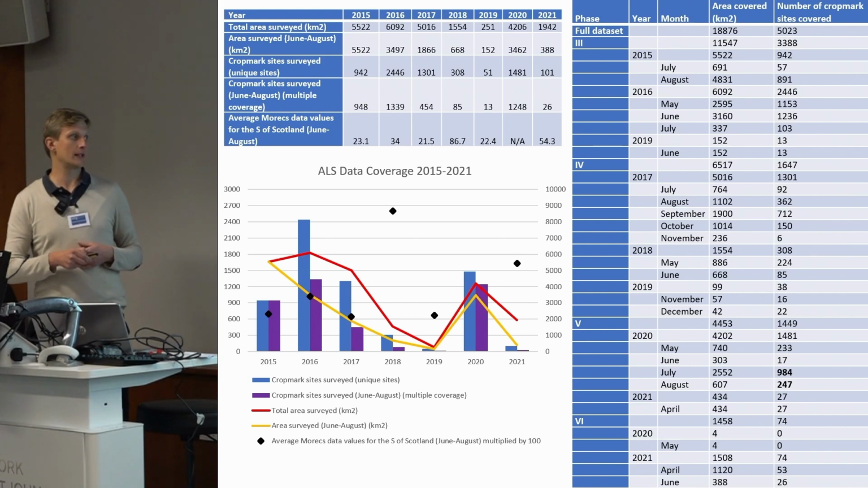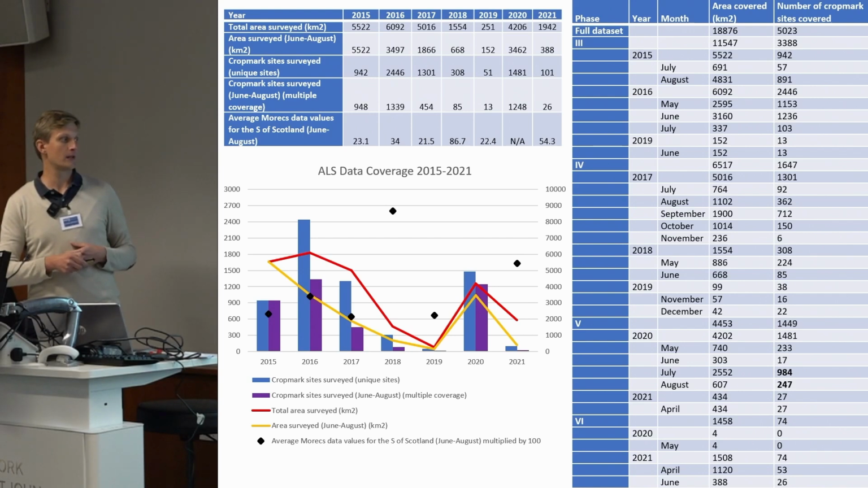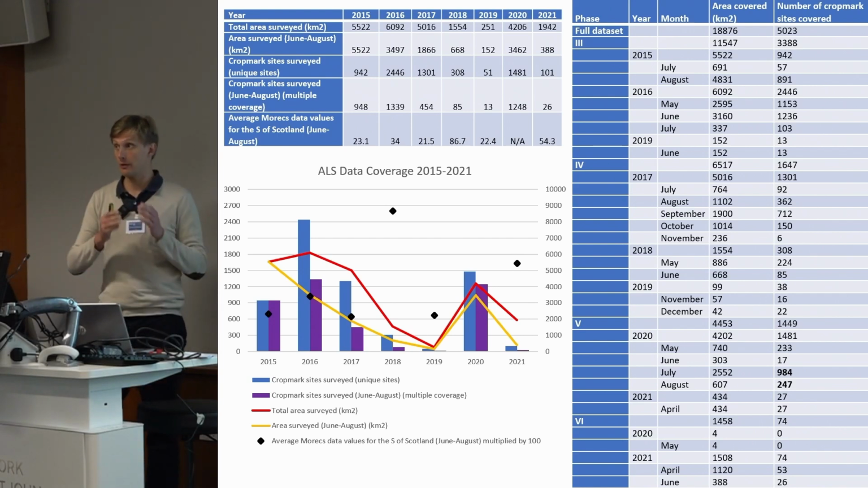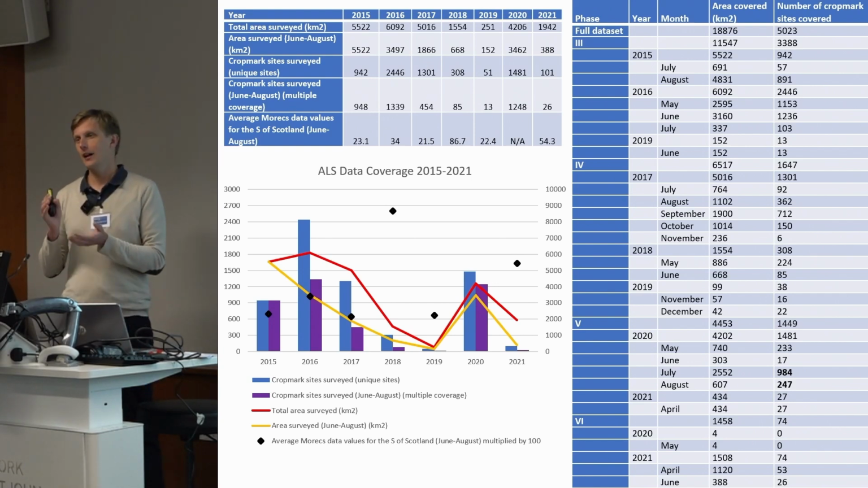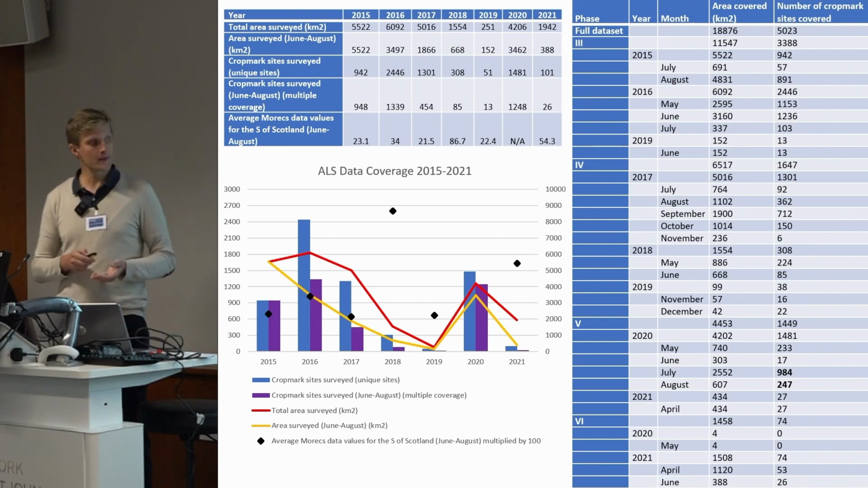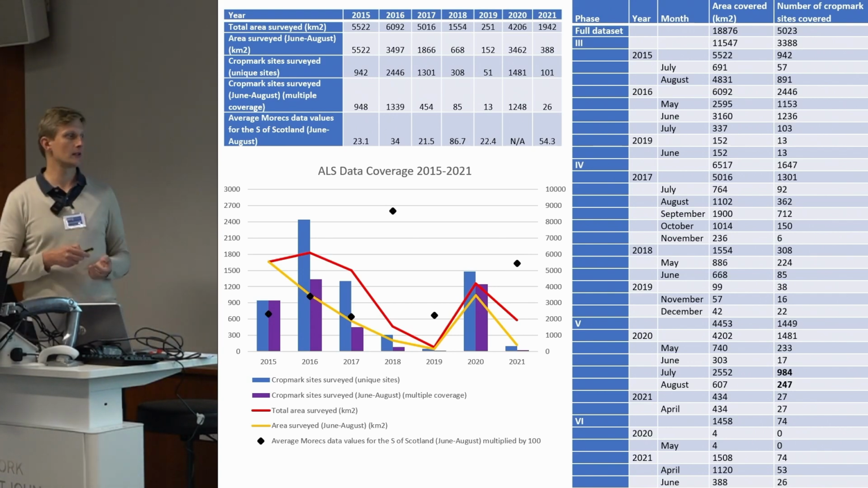So this is the data that I'm going to focus on, because in 2019, only a very limited area was covered with this data. So in the year where there were perfect conditions and there was a cropmark bonanza, as it was mentioned on the BBC, I believe, we don't have that much data available. In total, we have about 9,000 cropmark sites in Scotland.